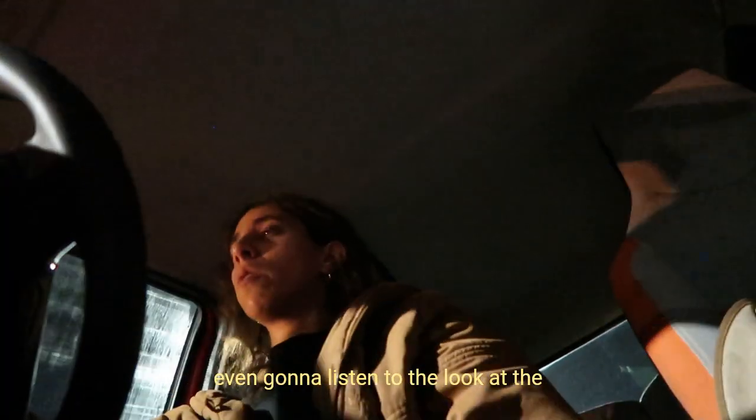Speeding cameras. I feel like my engine, the exhaust is just too loud right now. I don't know how it's gonna sound. I'm not even gonna look at the video until Monday, and it's Friday now. So I don't know. I'm curious to see how the sound turns out.